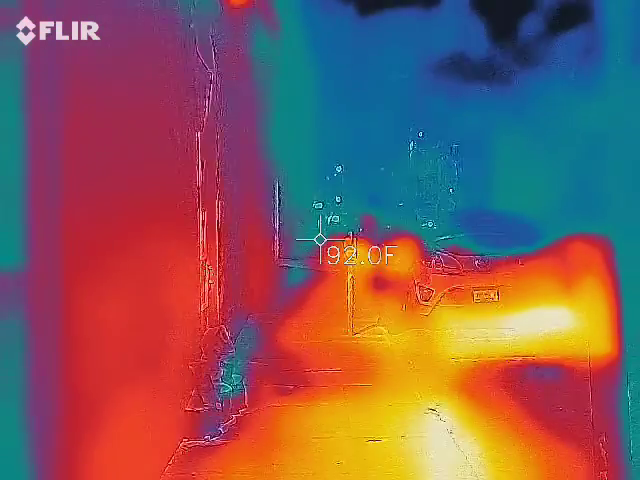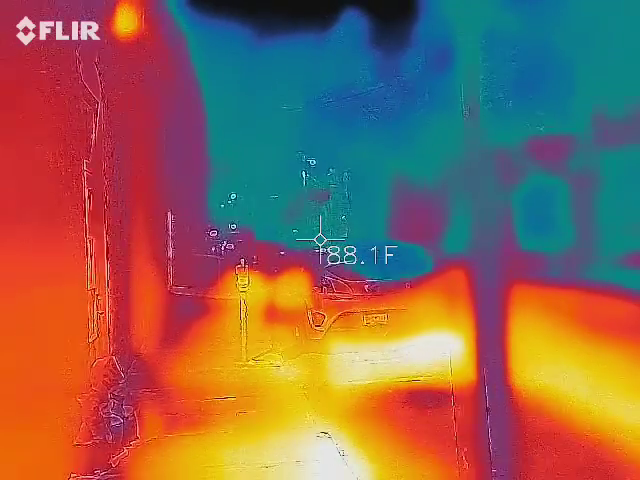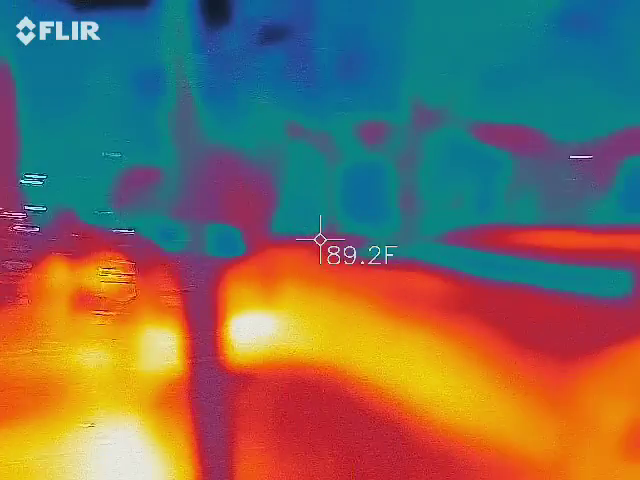I was cold standing in this room, and it still did not let me take a picture of this room. I never got a picture of that. You didn't tell me you were spraying my face. So I don't know what happened. I don't know if they turned the air on.